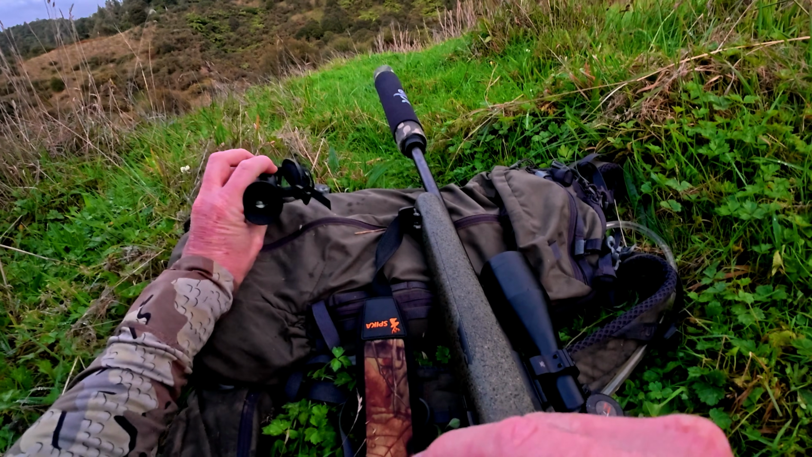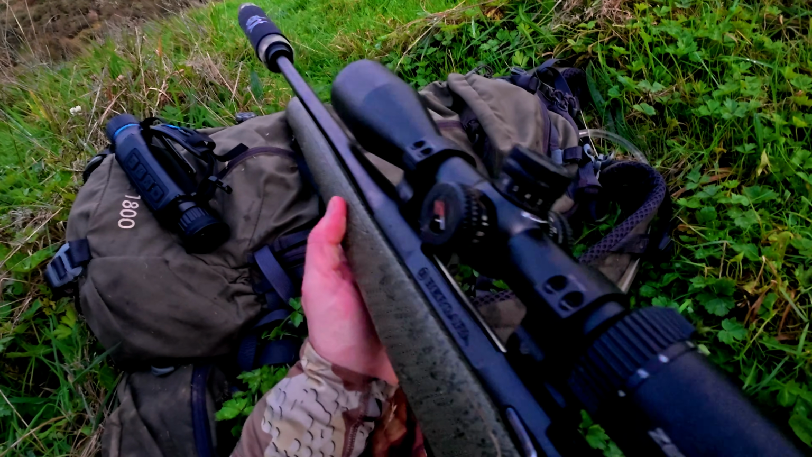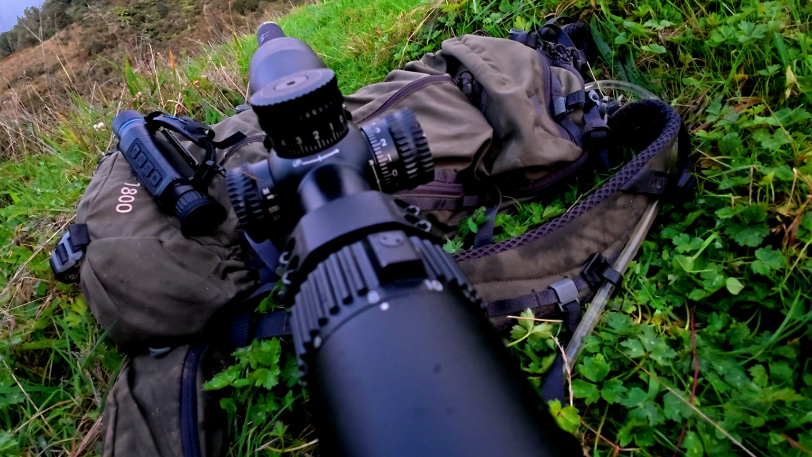When I bought this thermal monocular, I thought it would be useful for finding animals, and it absolutely is. But what surprised me was how much it improved every part of my process up until taking the shot. Finding deer, confirming deer, relocating deer, and making better decisions.